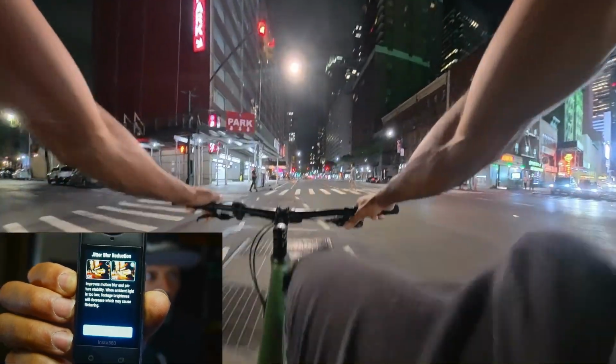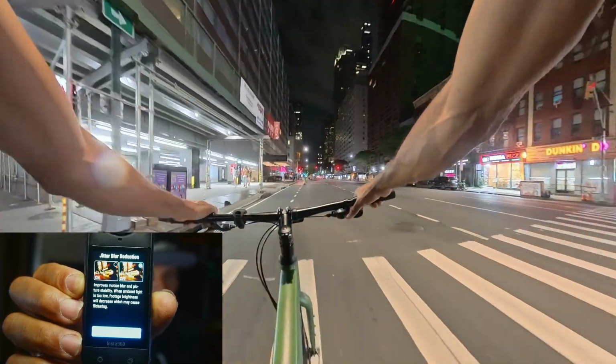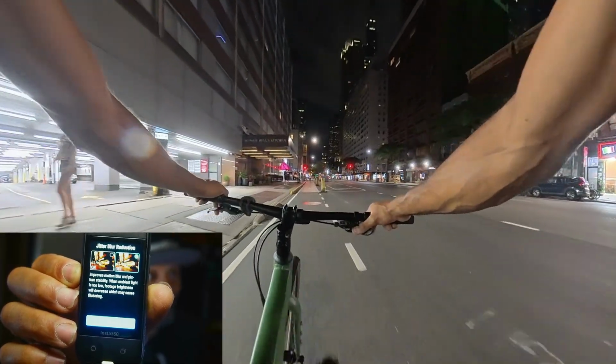Oh my gosh, look at my nails. Gee whiz. Okay, I'm gonna have to do my nails. I'm gonna keep doing stuff like this.